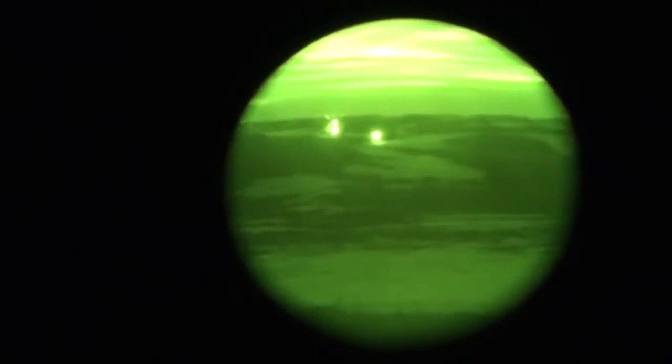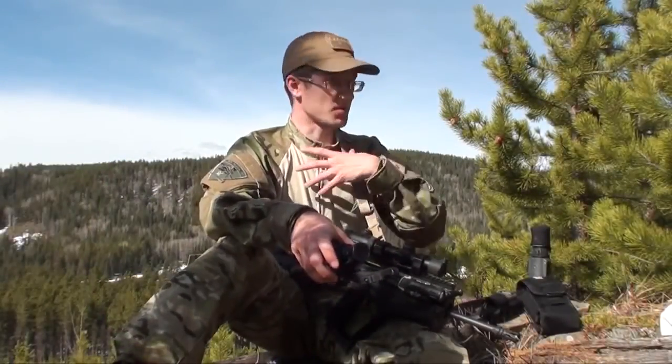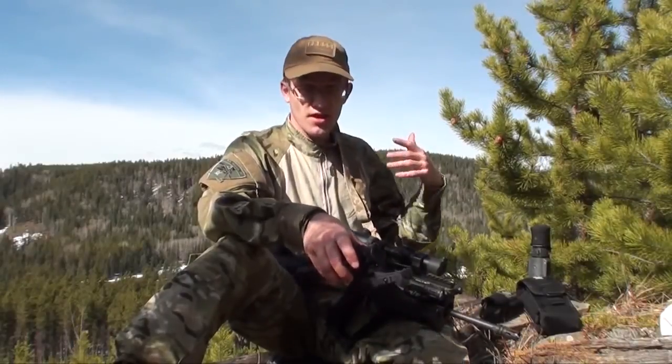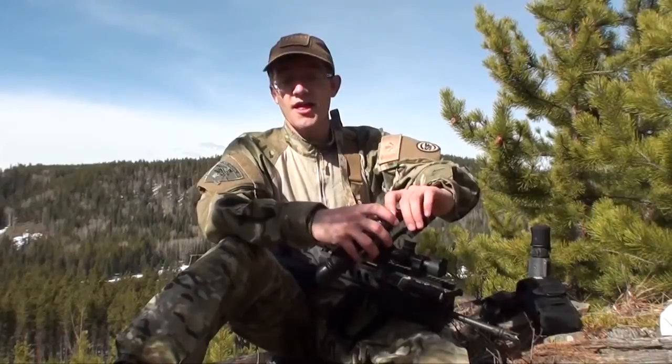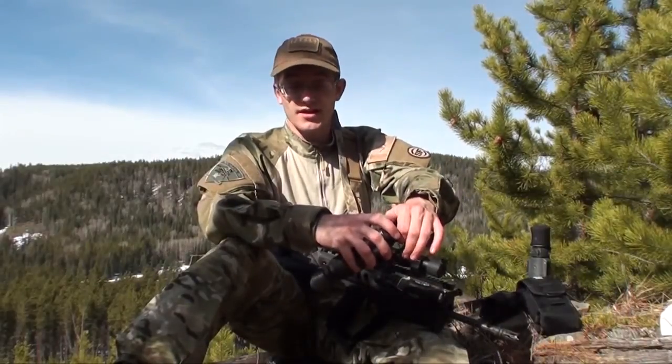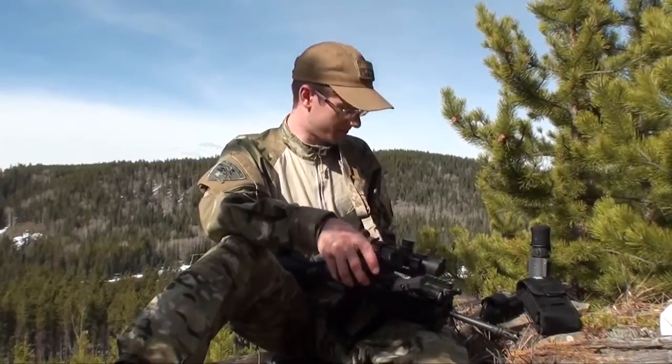Even though it's a second-gen tube, you do need to focus a fair bit. One of the big changes between Generation 3 and Generation 2 isn't so much the resolution, but just your standard depth of field. With a Gen 3, everything will be in focus, the mountains behind me perhaps. Whereas here, if I'm shifting from the 25-yard line to the 50-yard line, that's a shift in focus. It's extremely advantageous that the EOTech will stay in focus throughout that.